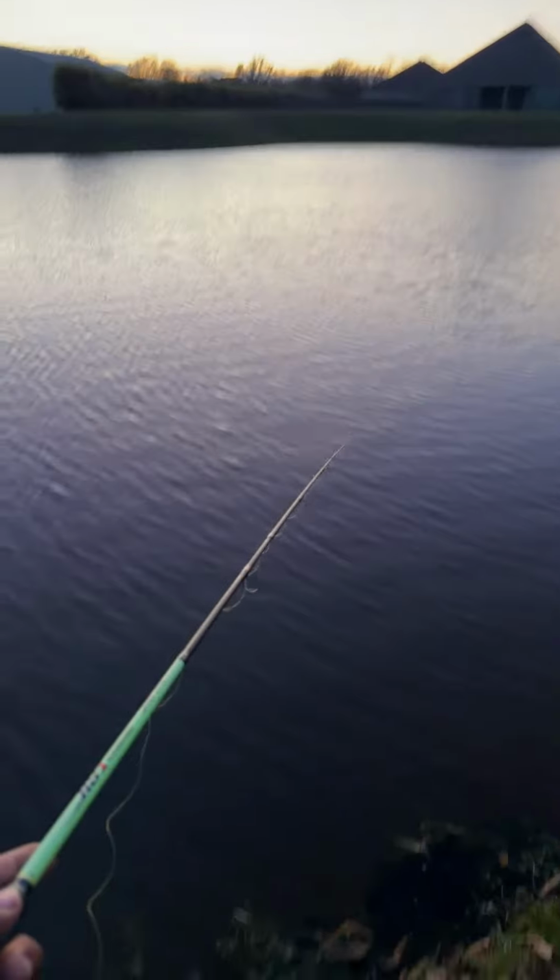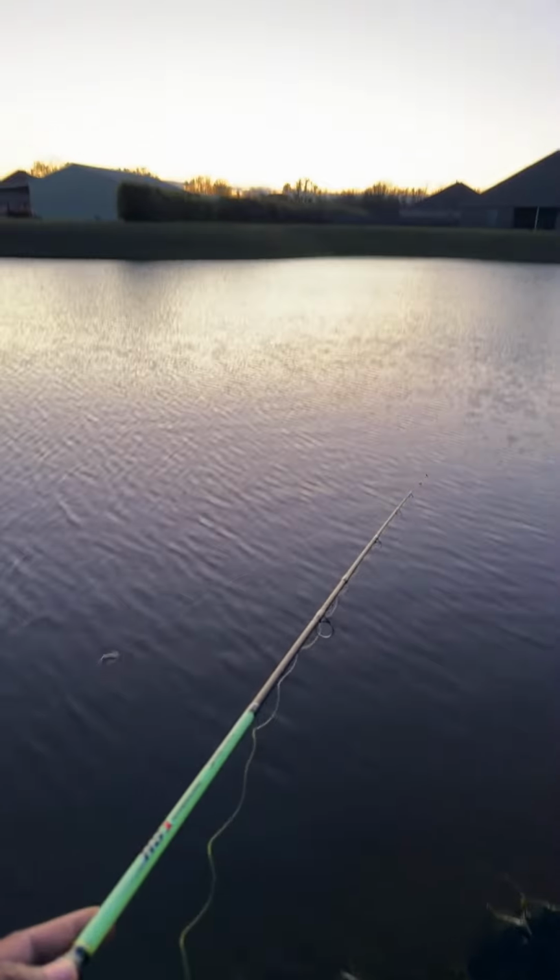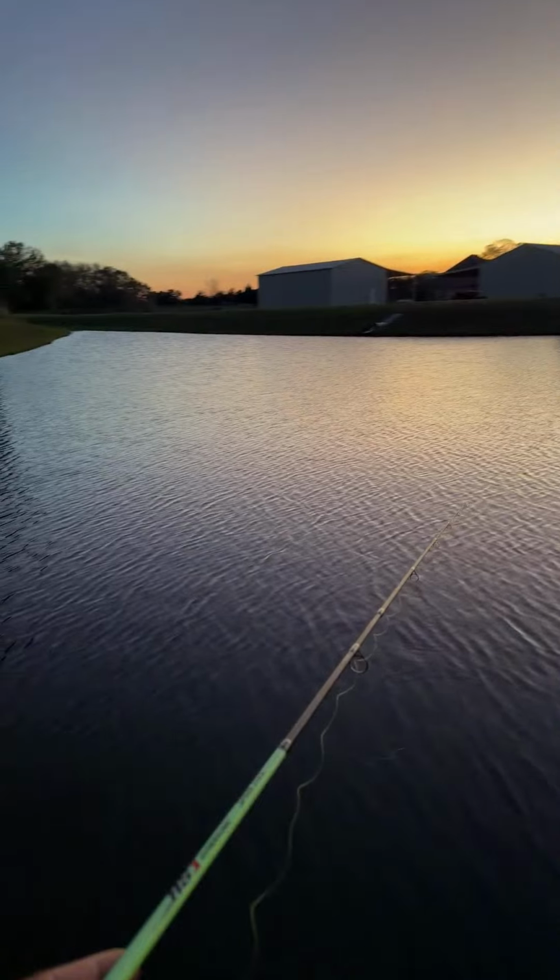I was about to say, look at that sunset, but the sun is already down. You still can kind of see it a little bit, though. Look at that. That looks good.